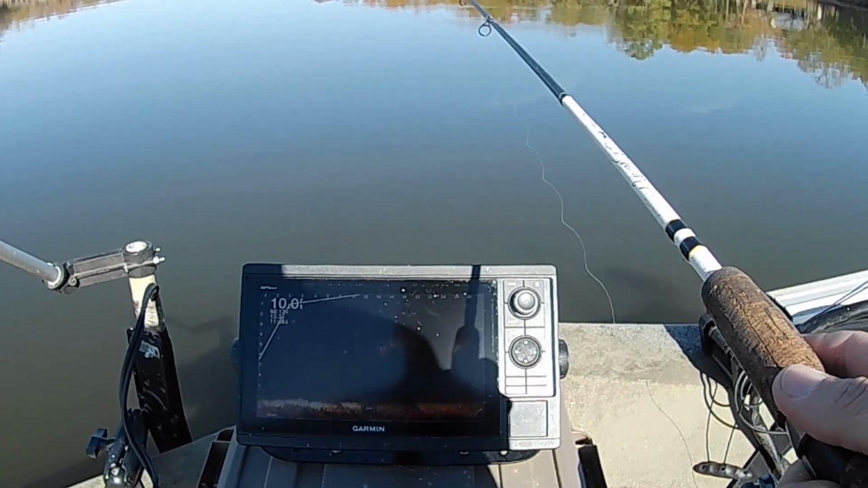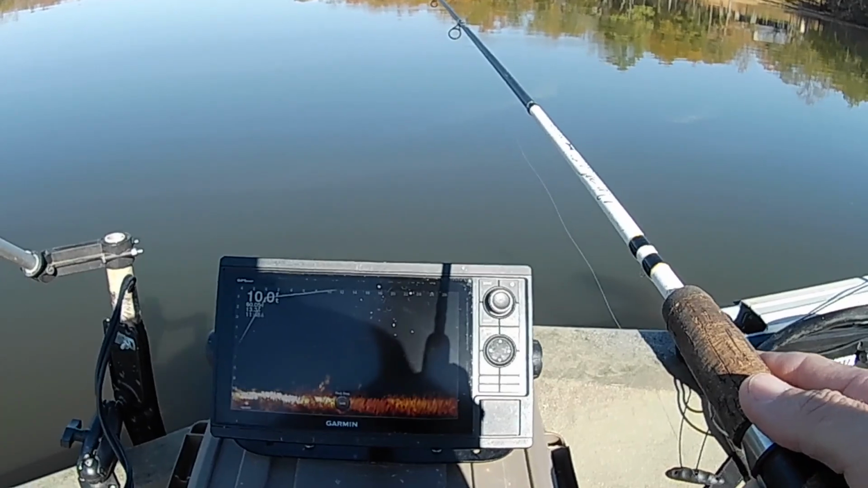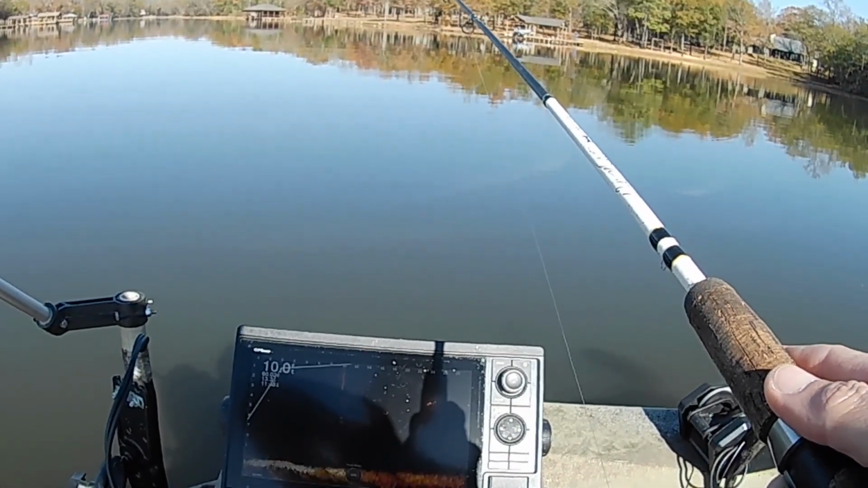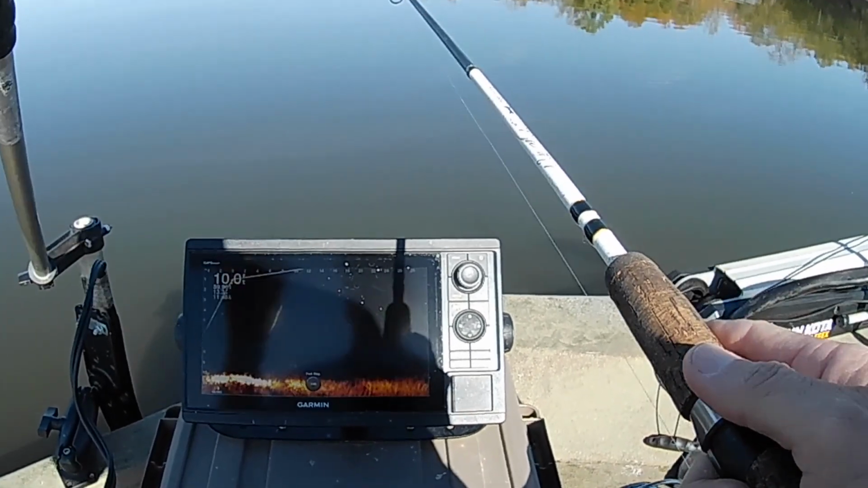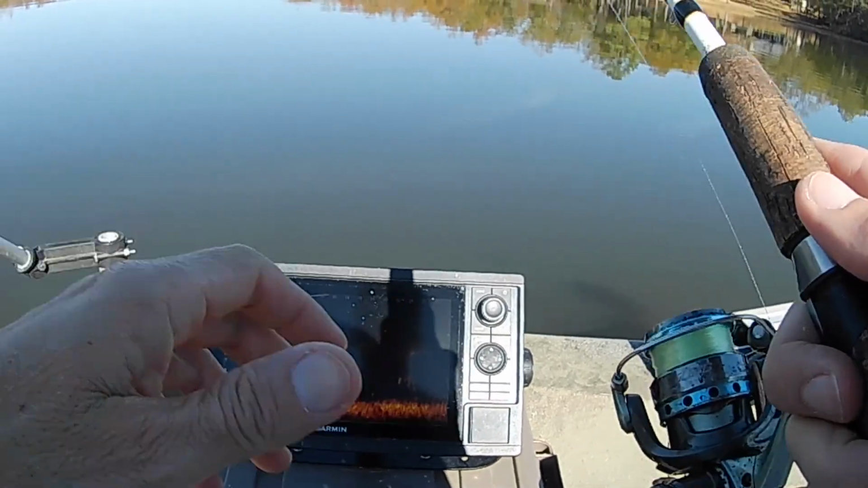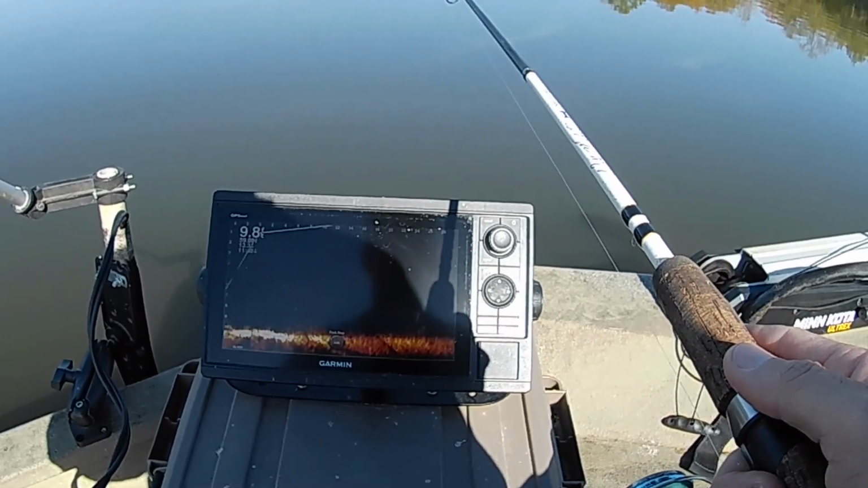And so I'm going to let it go to the bottom. Tighten my line up a little bit, and I'm just going to reel it a couple times. Let it fall back to the bottom. A couple turns, let it fall back to the bottom. I'll do that first. And then if that's not working, I'll just hold it right on top of them. I'll just fish straight down and get on top of the fish and just hold the bait there.